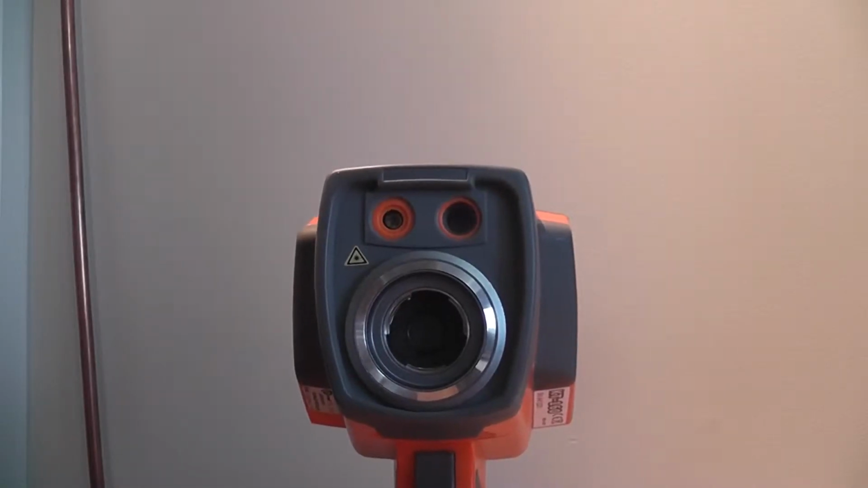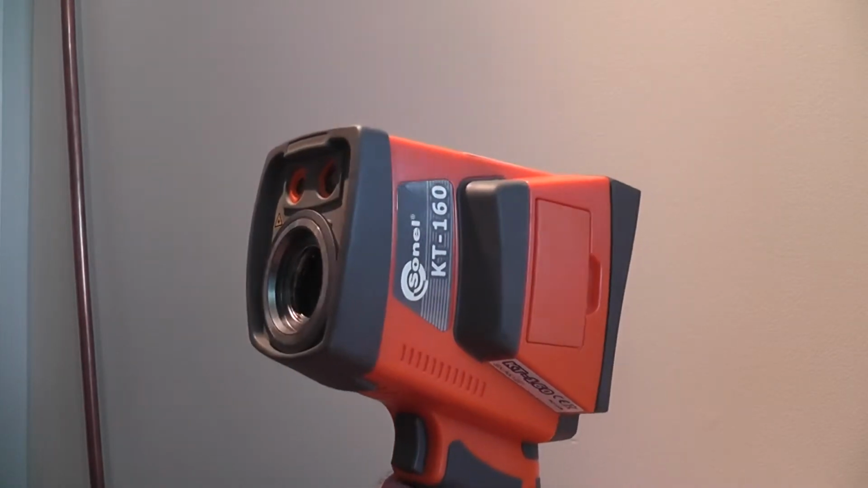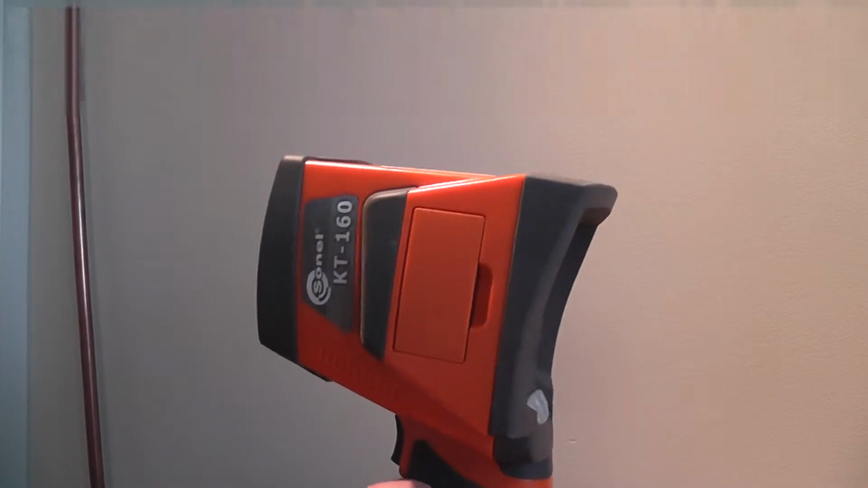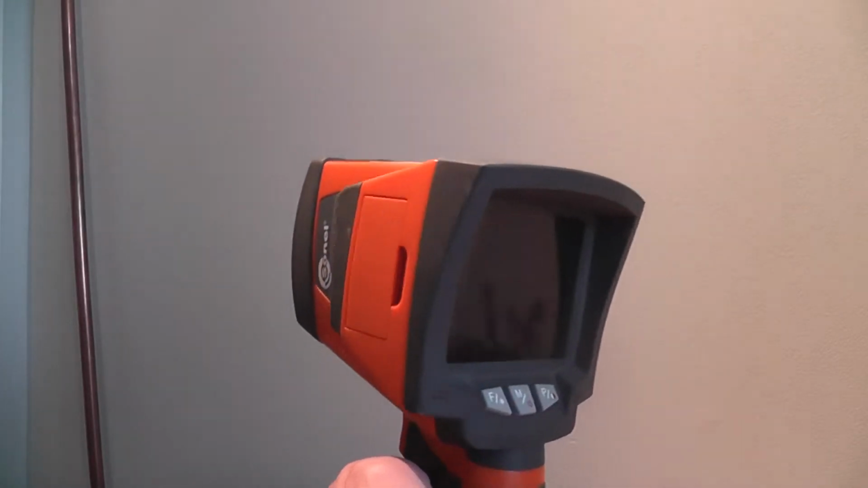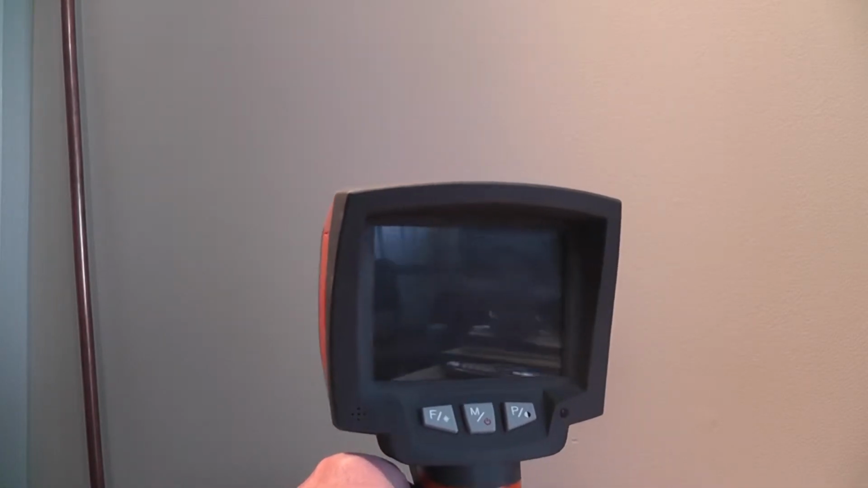Specifications can be read on the brochure at the website. A couple of highlights though: a resolution of 1600 by 1200 pixels, which equals 1,920,000 measurement points, and this has a temperature range of -20 to 250 degrees C.